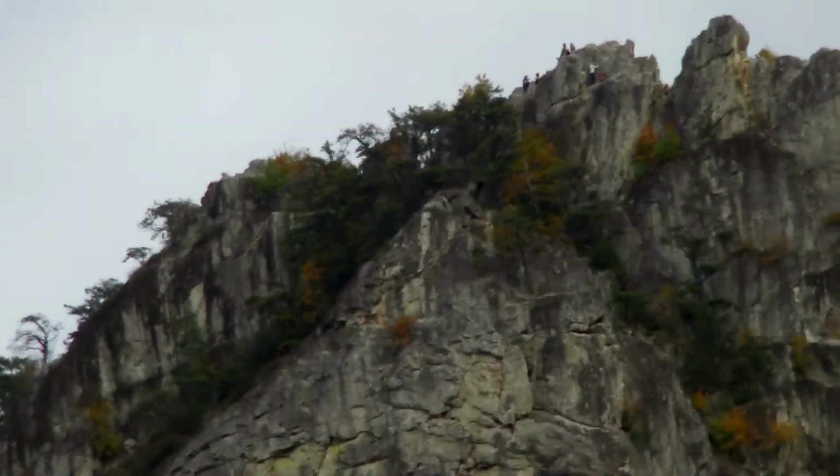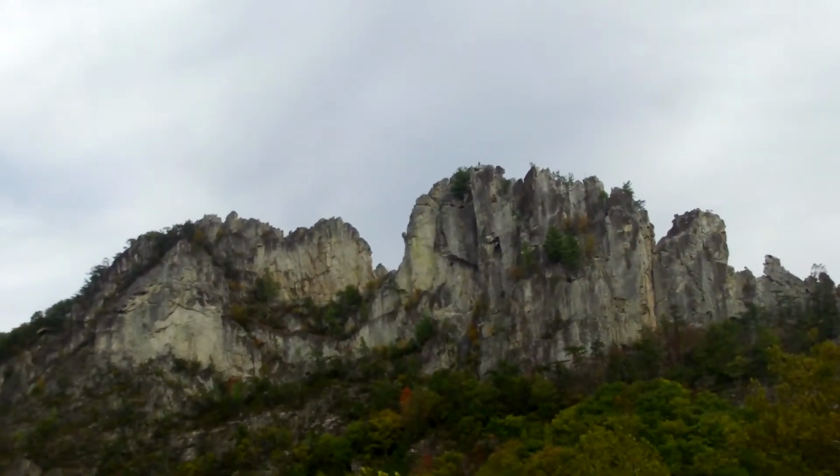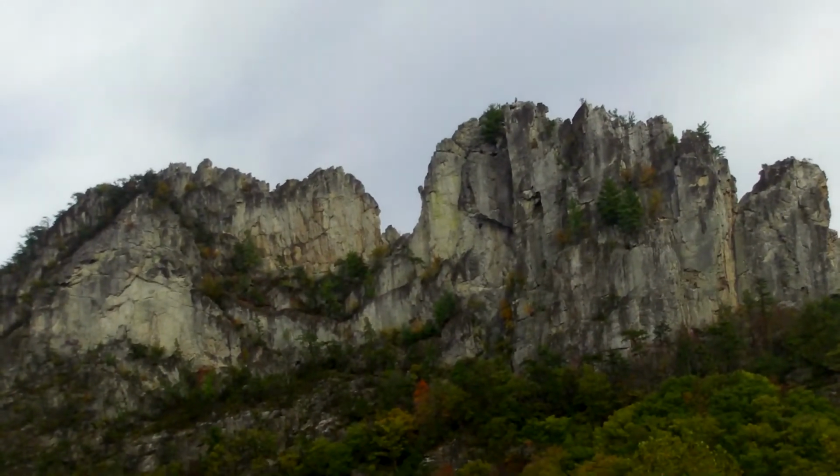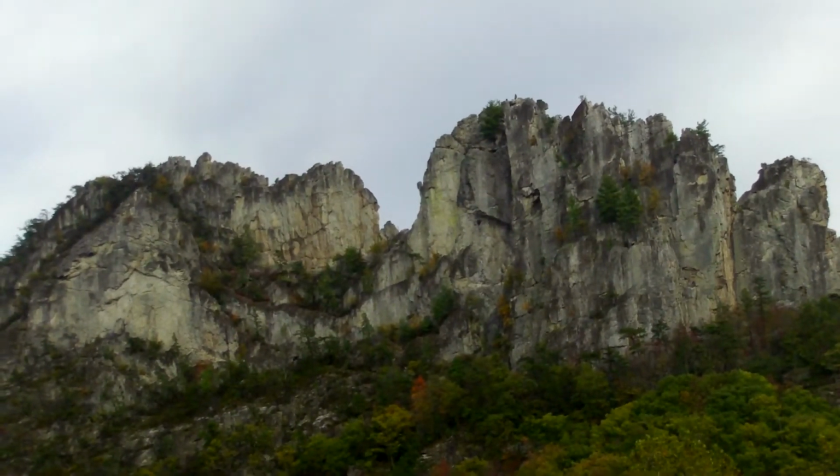It's awesome. This is something that you would see out west. It's right here in West Virginia. Really gorgeous.